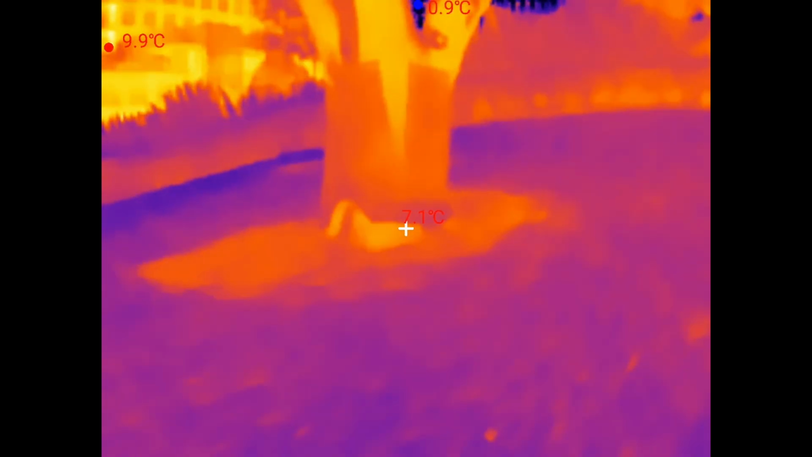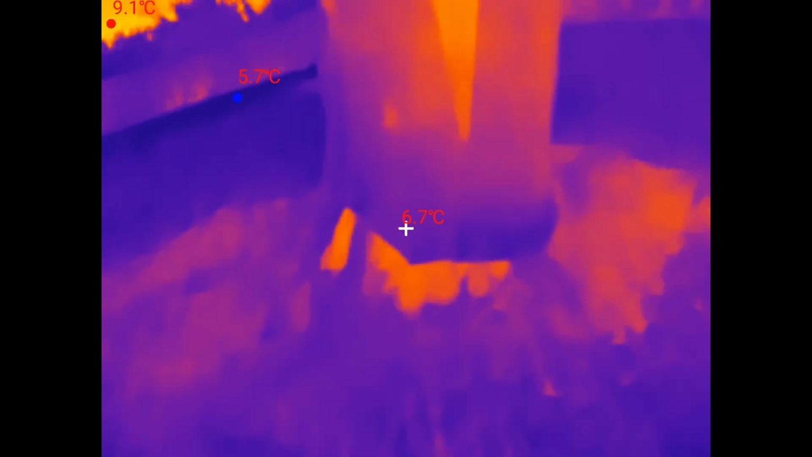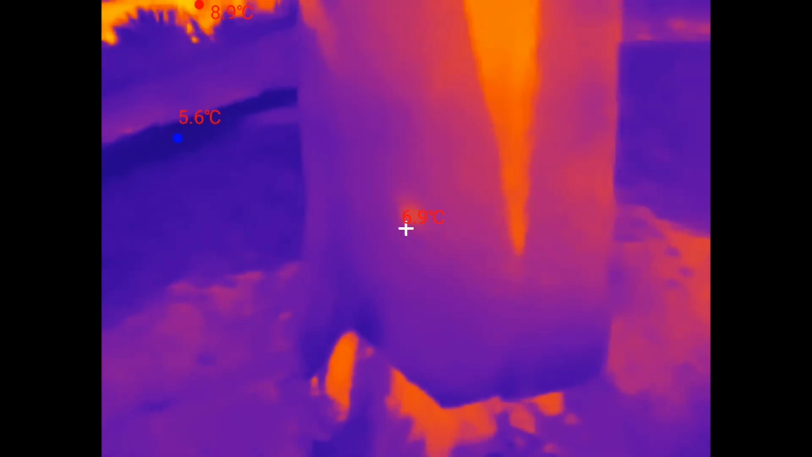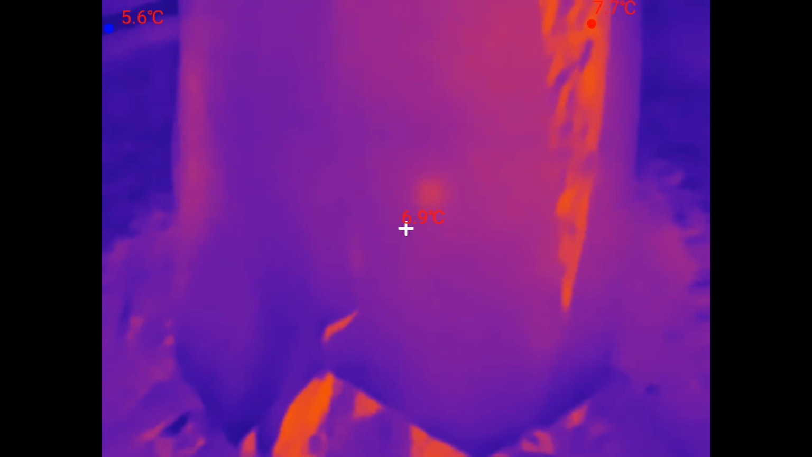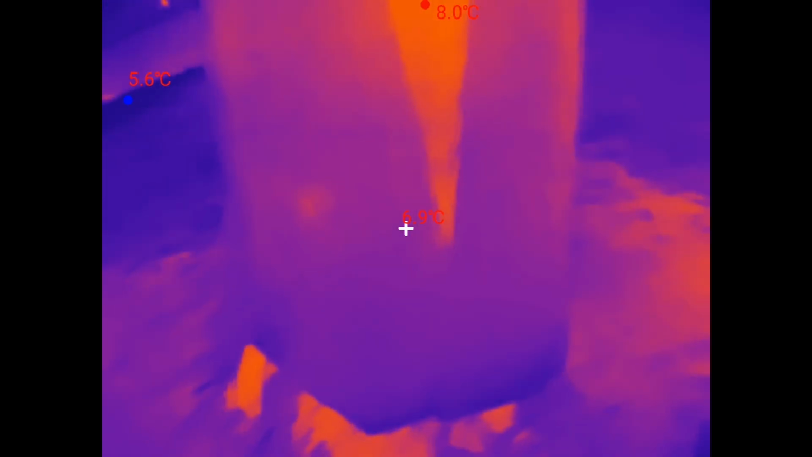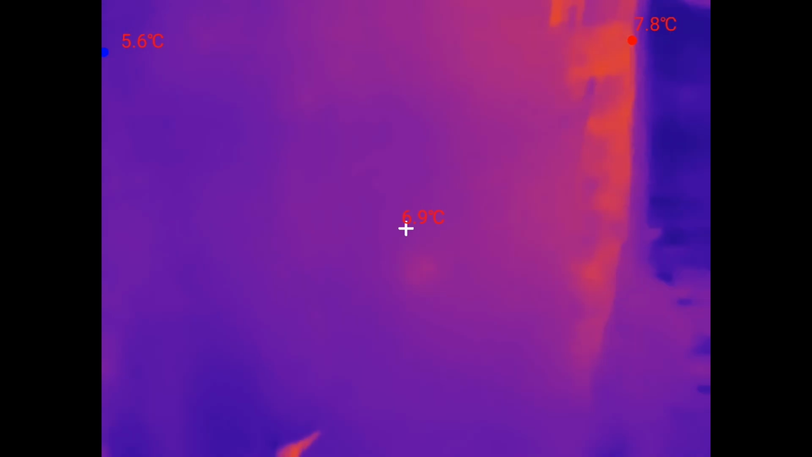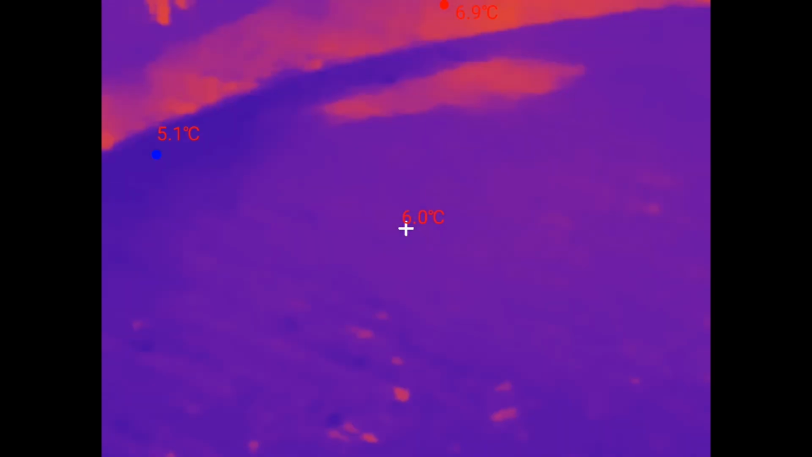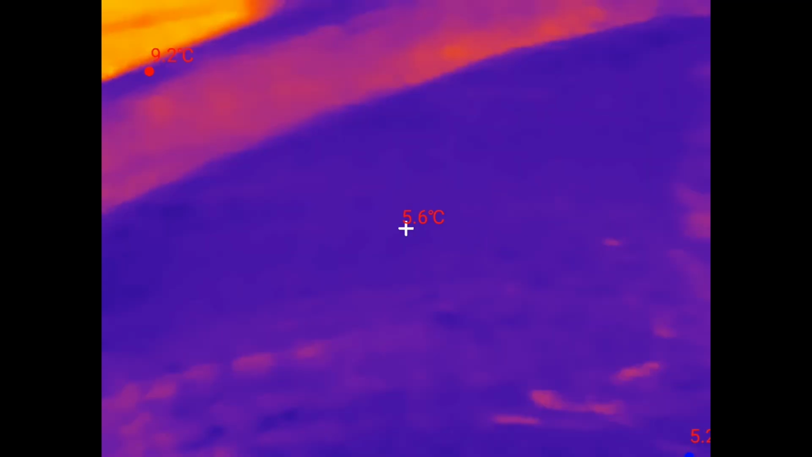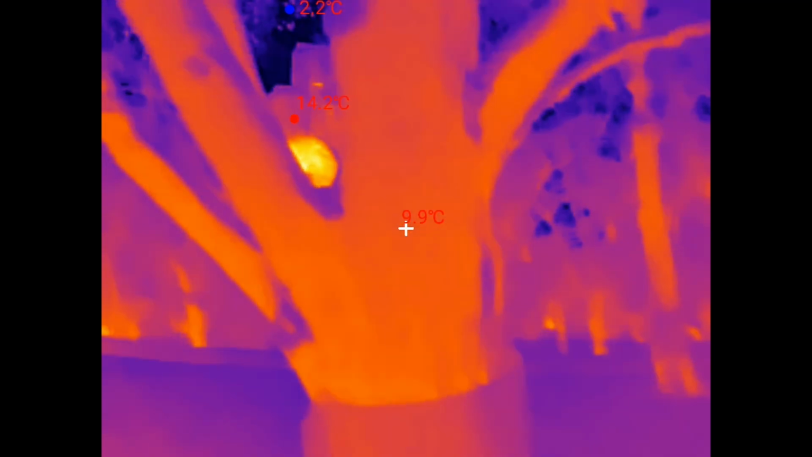Yep. Oh, it's like gone inside these little housing. Is that it there? Maybe. Could be, oh, that bit is kind of showing up a bit hotter. Oh, the things that you see and you don't really want to see.